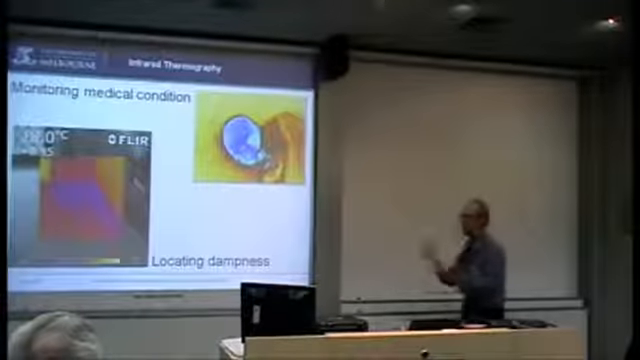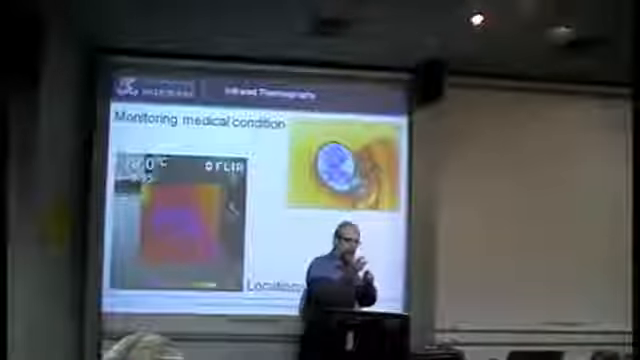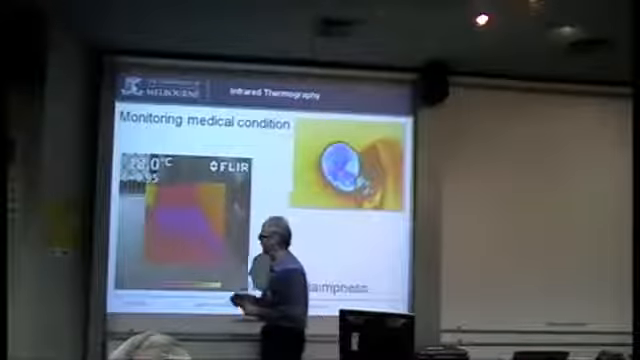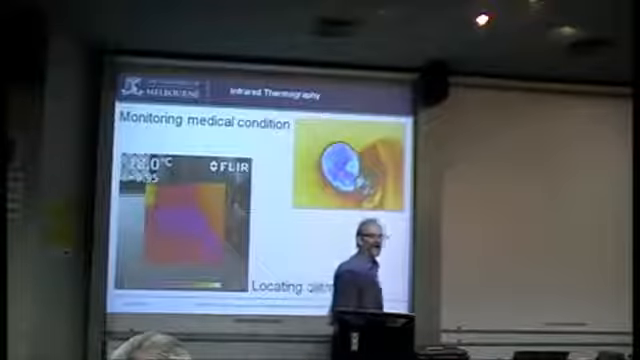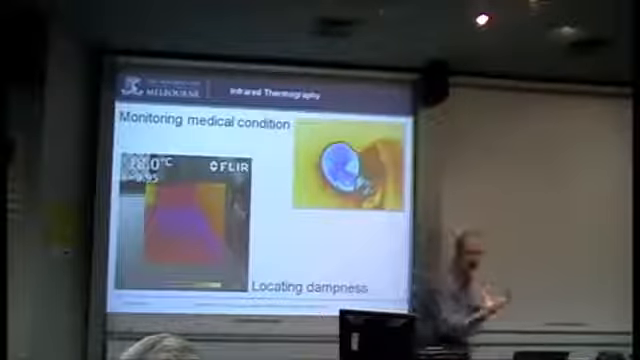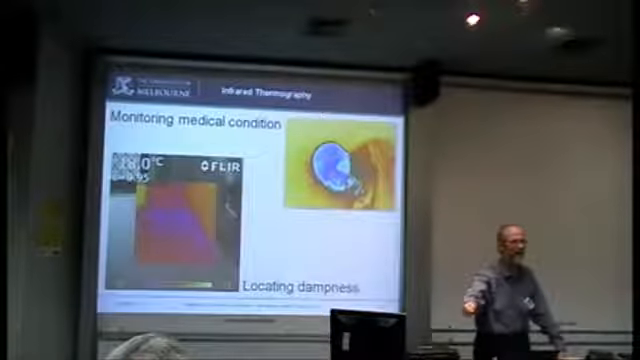However, if I'm looking at a uniform surface like the floor here, then I am sure that that is a temperature difference. Now, it then becomes the question of why is it different? Has someone just gone and put some cold thermal blocks underneath the carpet and there's no dampness at all? Or is it really dampness, or is it something else? These are other questions. And that's why I said when you see that, whip out your moisture meter and confirm.